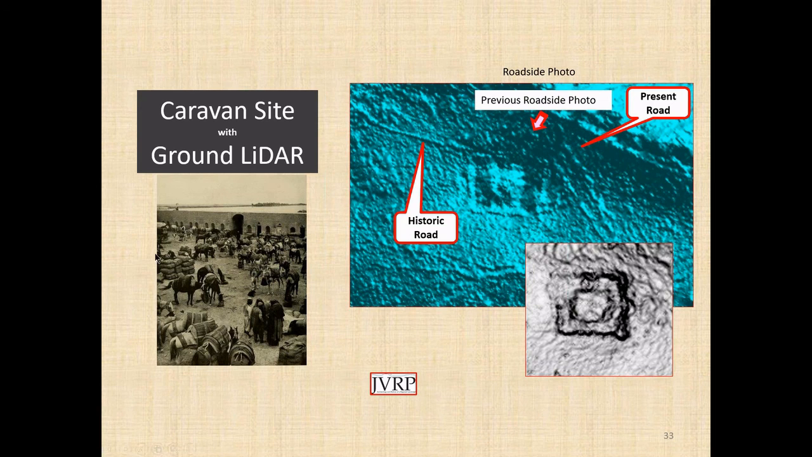And this is a picture of what it would look like inside, with all the different merchants getting their donkeys into protected areas and spending the night or day. But it's dramatic how this particular structure just jumps out.